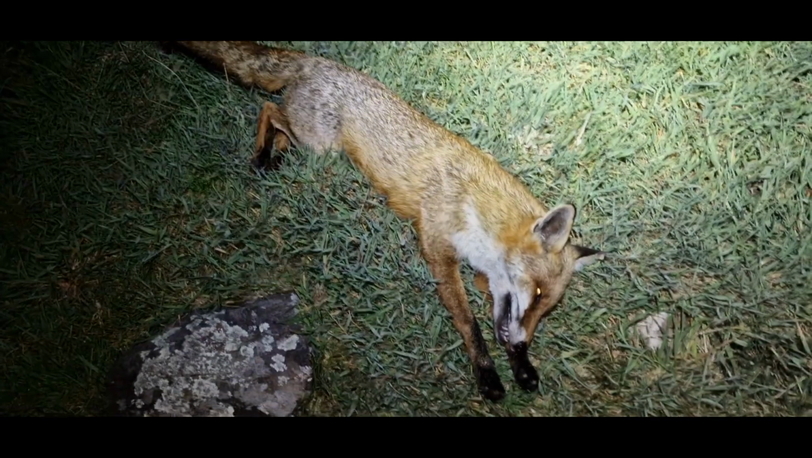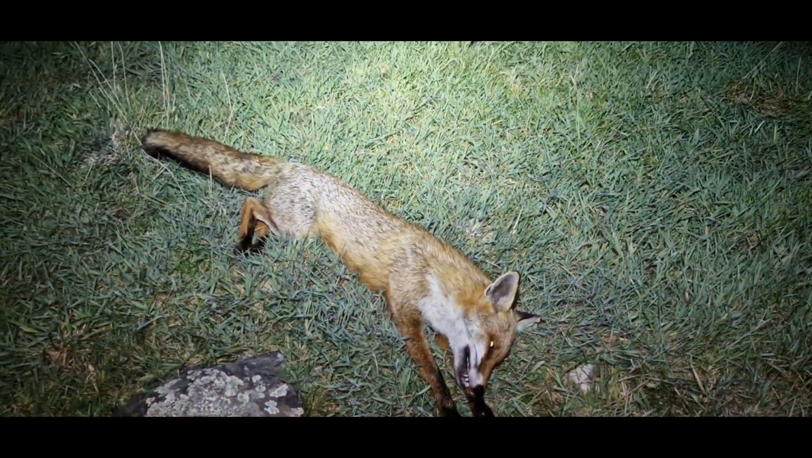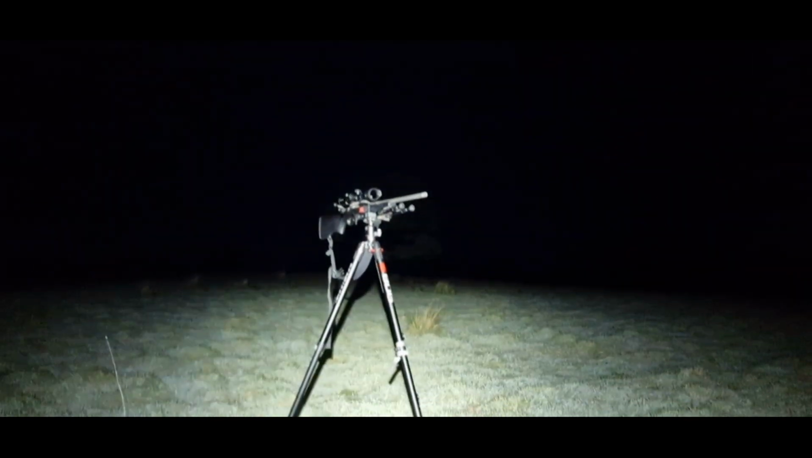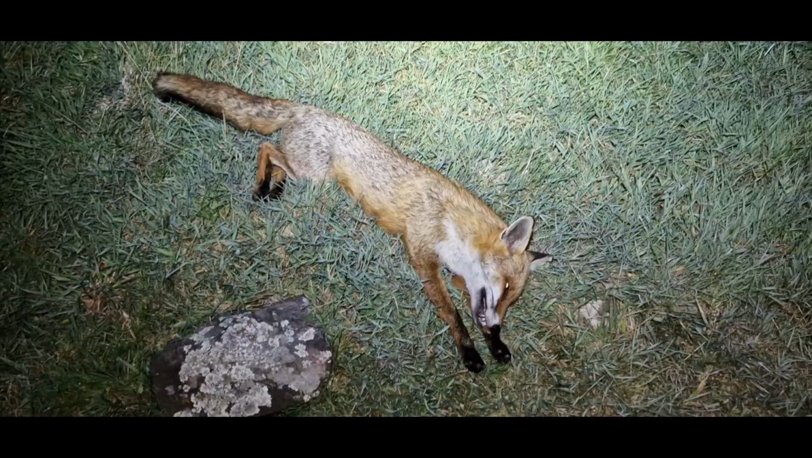We found him. Fox number 2 for the evening, another dog. Bit of a joint effort between the Vista monocular and the Tube TH50. Great combination, lethal combination.